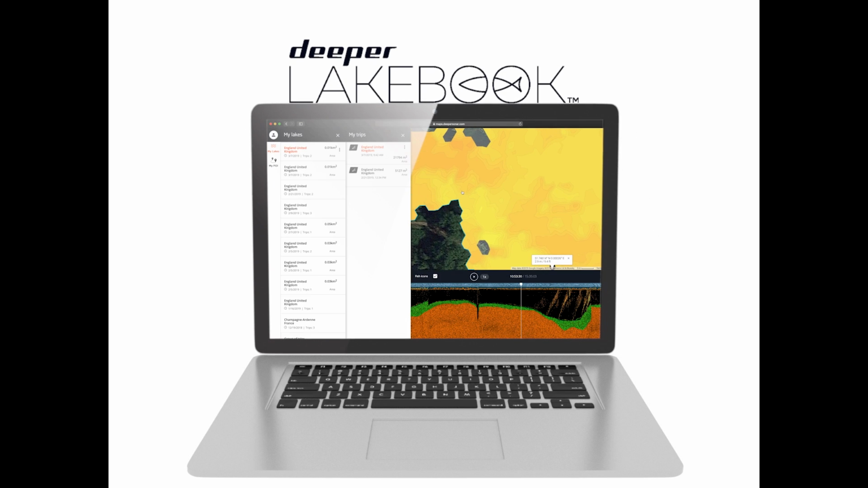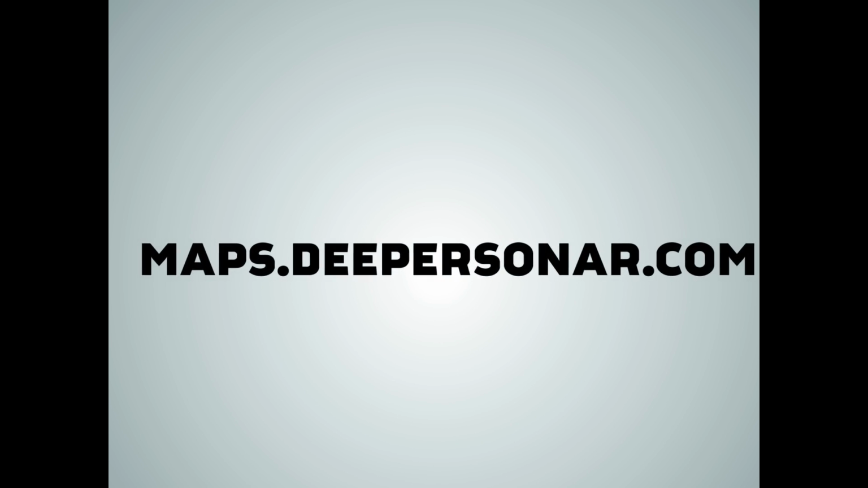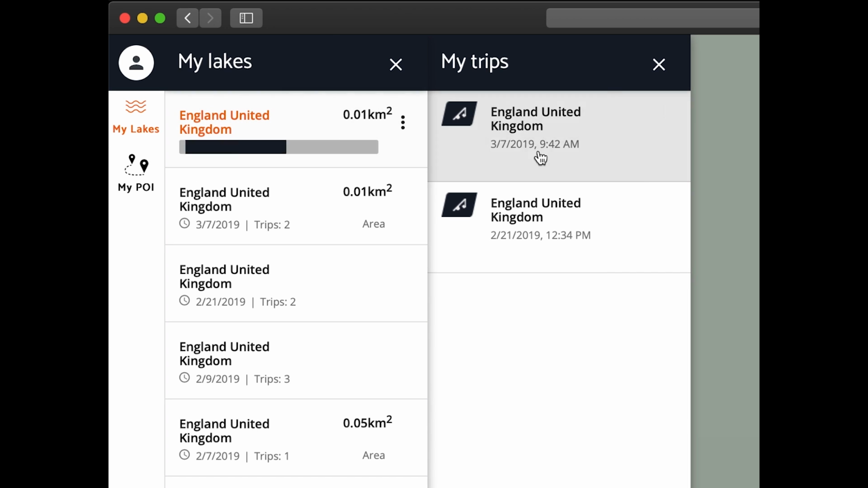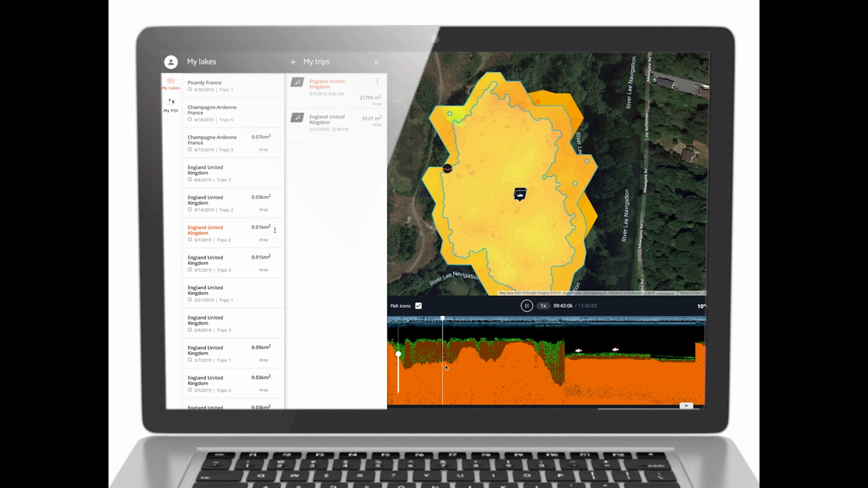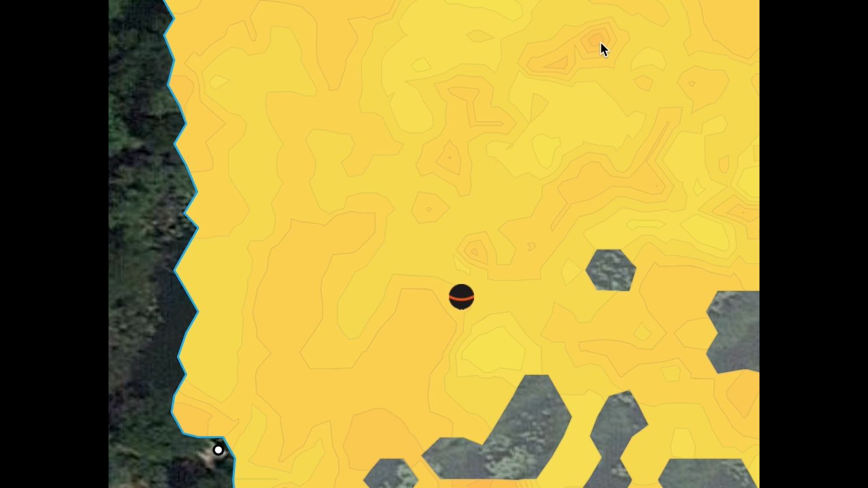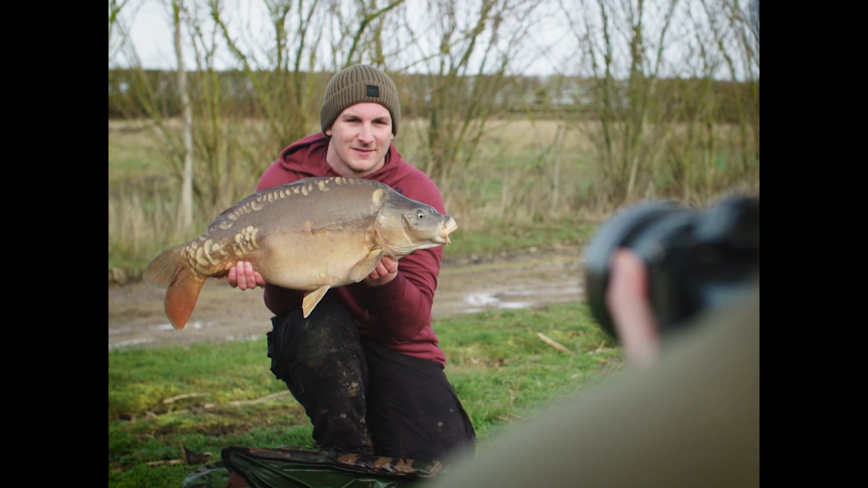If you want to look back on your maps in detail at any time, you can log on to their website, which is maps.deepersonar.com. Once you've selected the maps on the left-hand side of the screen, you can then go into there and look at real-time information, the depths and the topography. You can even mark out distances to find out exactly how far you need to fish. What more can you ask for?